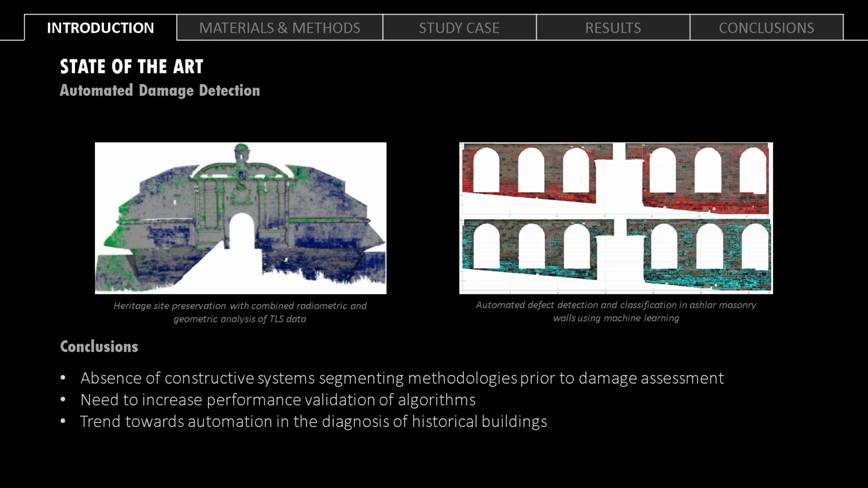Talking about automated damage detection, thanks to the systematic review carried out by Sánchez Aparicio in a previous work, it was observed an absence of constructive system segmenting methodologies prior to damage assessment, as well as the need to increase performance validation of algorithms and a trend towards automation in the diagnosis of historical buildings.